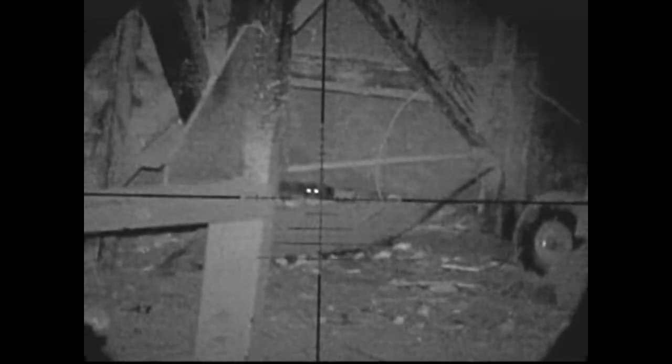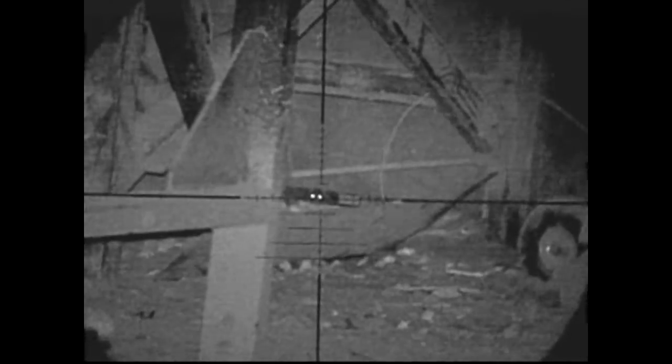I moved back inside the recycling centre now, had a quick scan around on the ground, and look what I found. Hello? Cheeky rat. Little pair of eyes, asking for a pellet between them. Just next to him in one of the little cubby holes, he's making a real noise. Shh! You're making a racket, you're disturbing the peace.